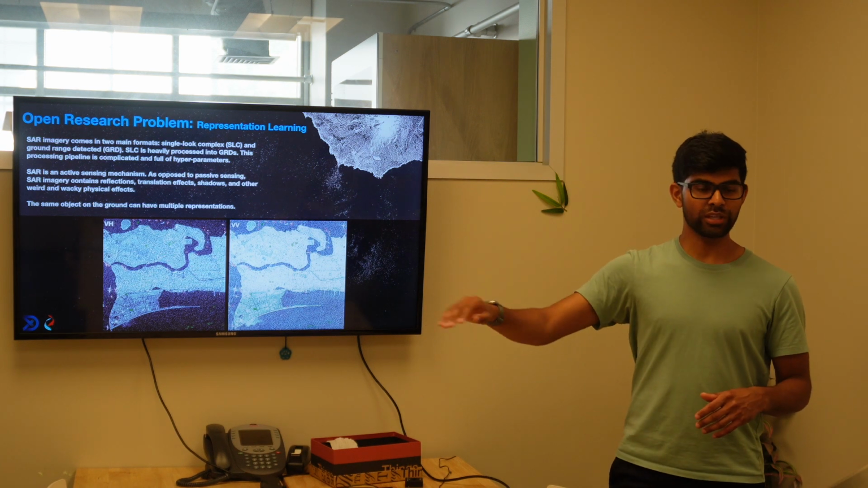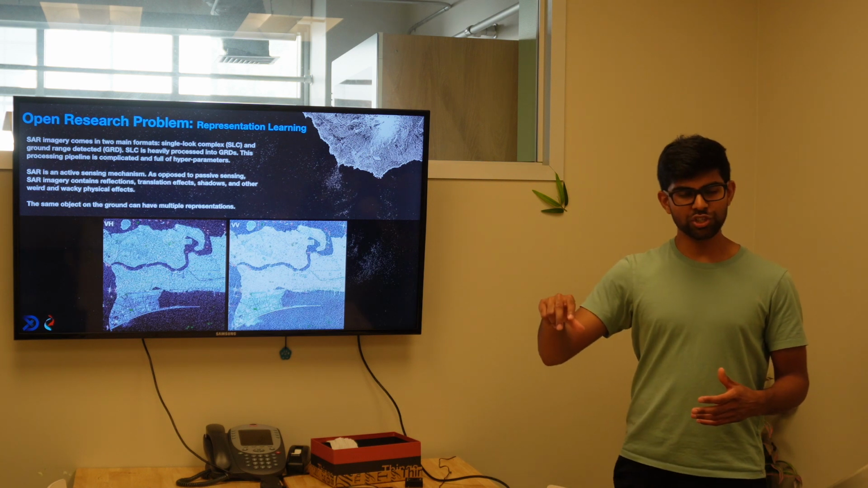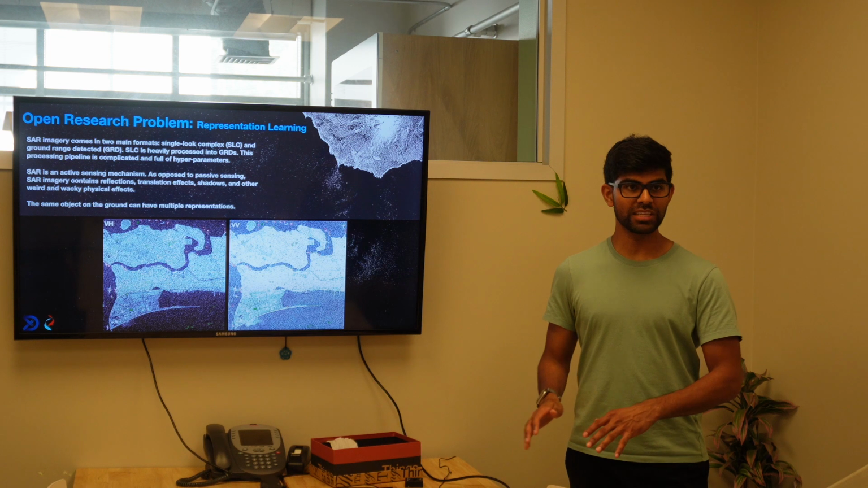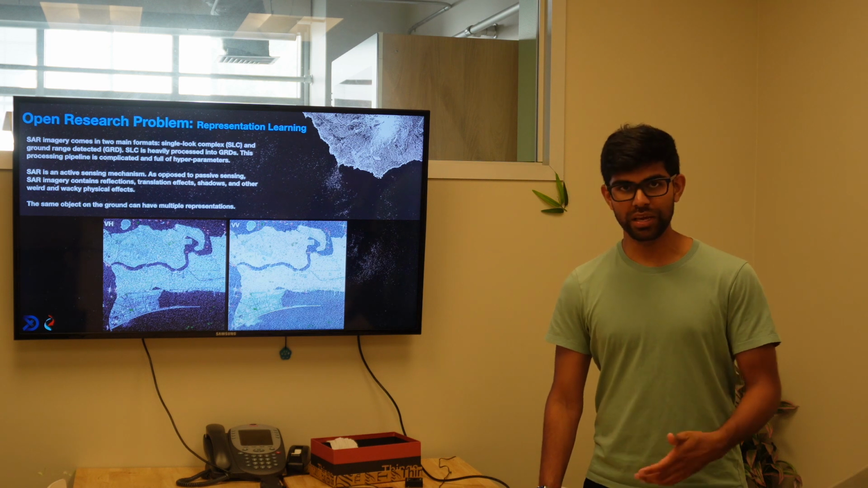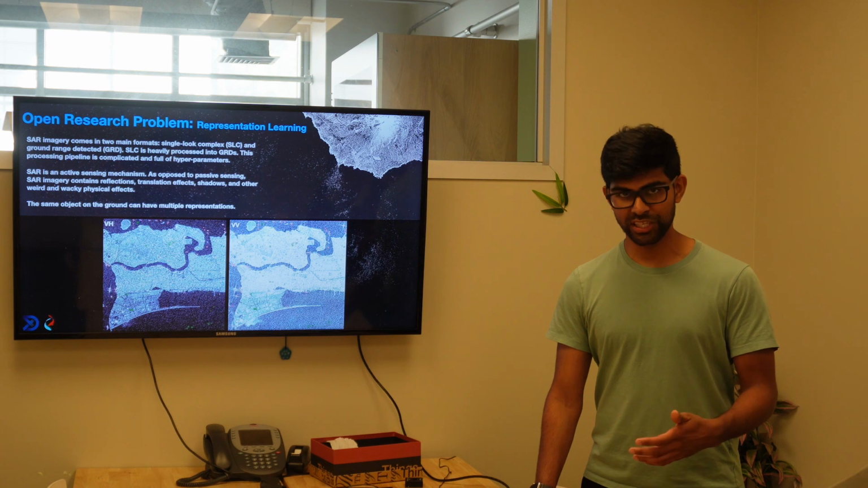They will bounce differently, they'll interact with objects differently, and they'll make their way back to the sensor differently. So by changing the geometry of the sensor, you'll get an entirely different image, which may not look the same as the image captured before, in some sort of meaningful way. So representation learning for synthetic aperture radar imagery is a big unsolved problem, especially when you want to do representation learning efficiently.